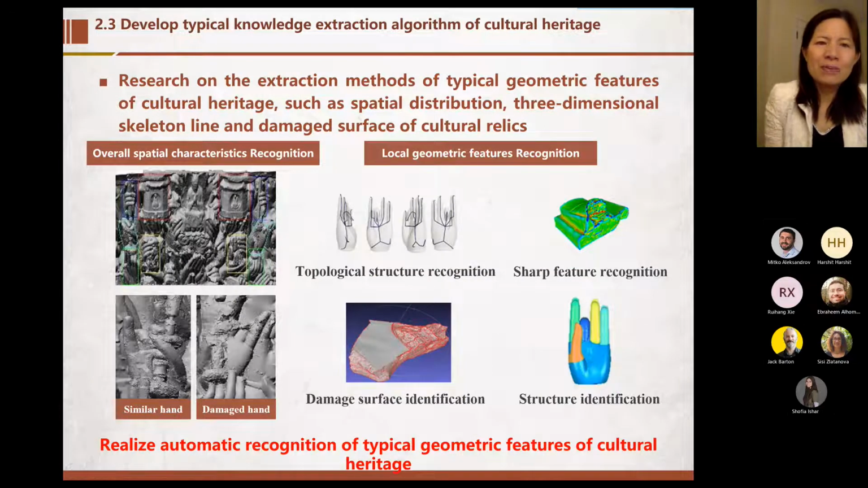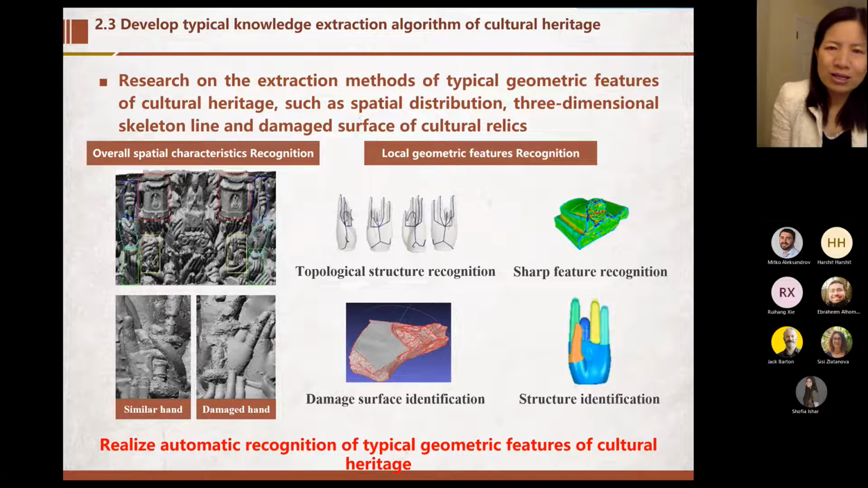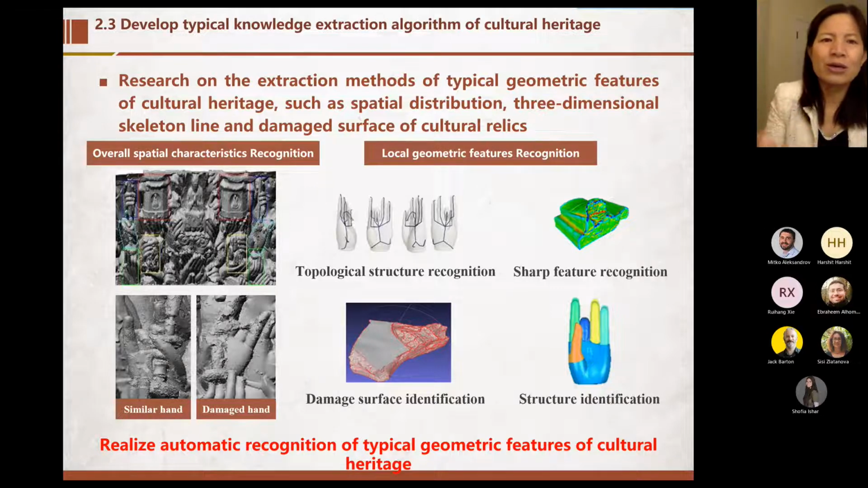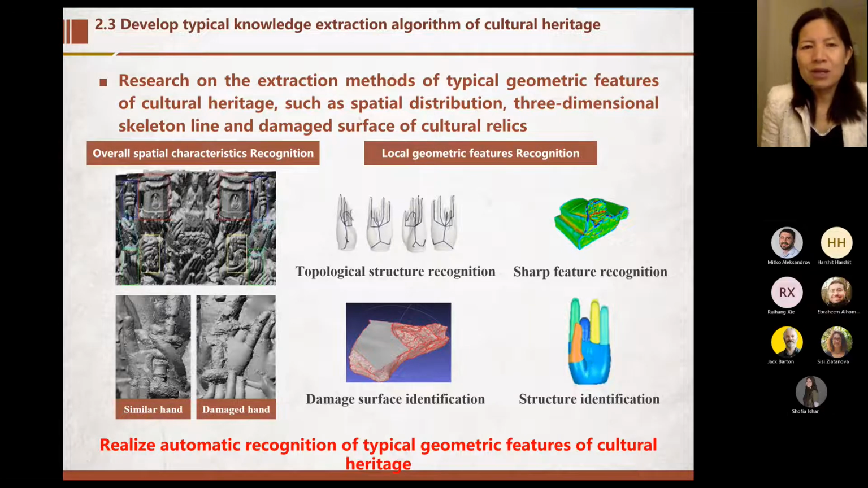Then we need to develop typical knowledge extraction algorithms of cultural heritage. We did some research on the extraction methods of typical geometric features of cultural heritage, such as the spatial distributions, three-dimensional skeleton lines, and the damaged surface of the cultural relics. Actually, in the third part, we will give an example of how we do it. So don't worry if you can't get the point of these slides.